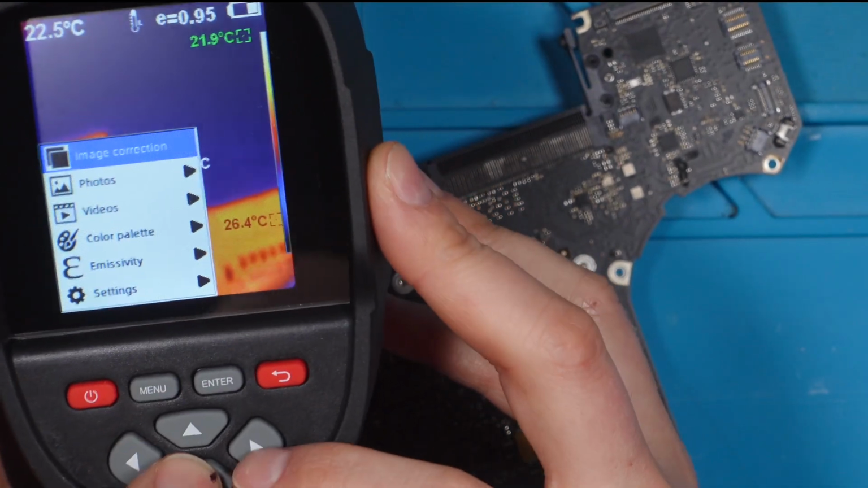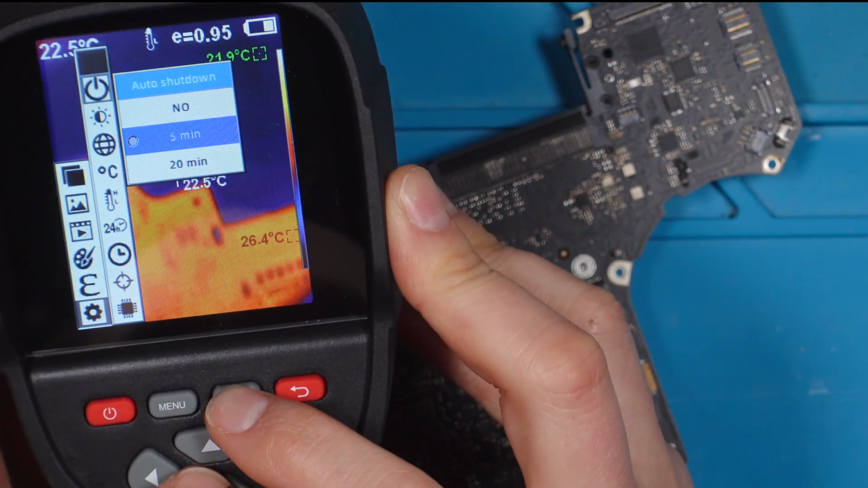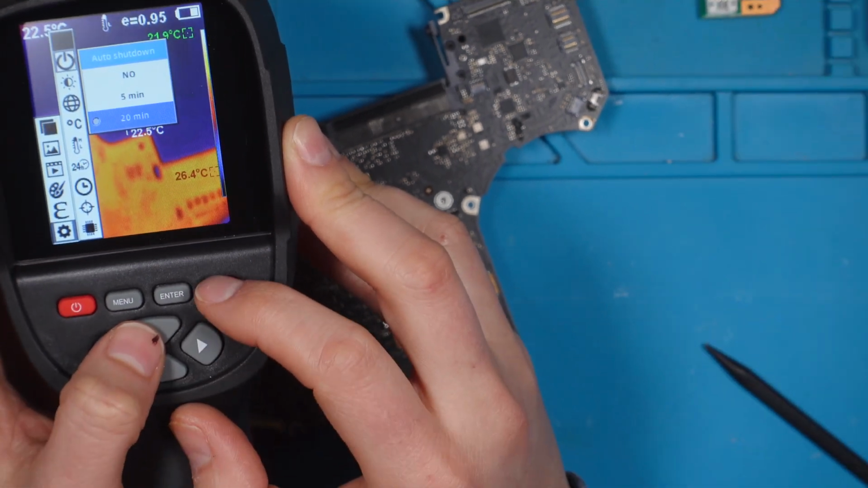Let's see if I found the setting for the auto off. It couldn't be that hard to find. Yeah, there it is. Auto shut off is 5 minutes. Let's do 20 minutes. I think that's a fair amount.